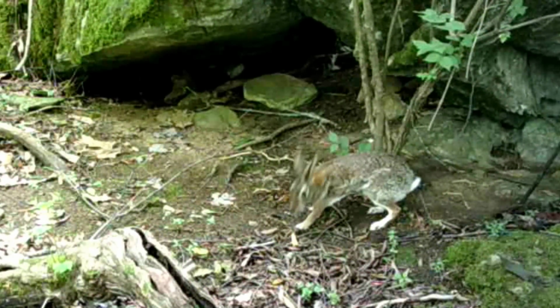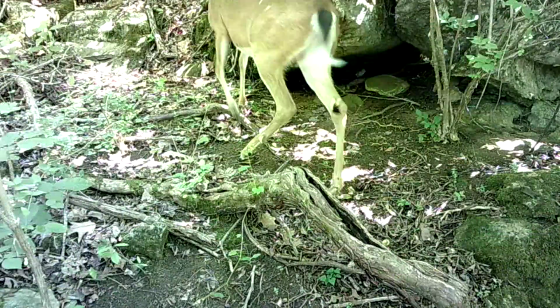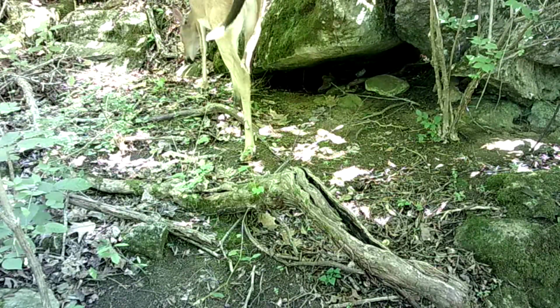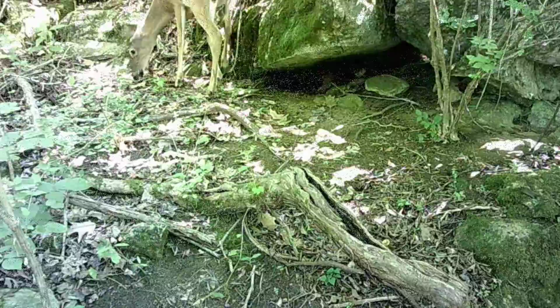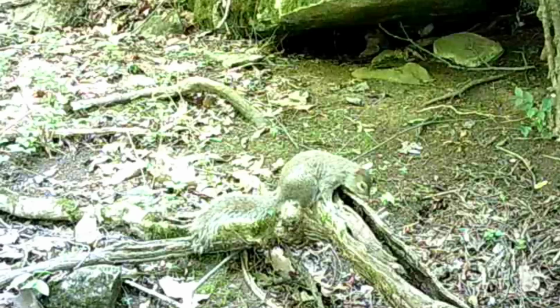Most sought after animal in these woods, these predators. And there's a heavy doe moving through, browsing on the sprout. And there is old Ricky, his favorite little perch.